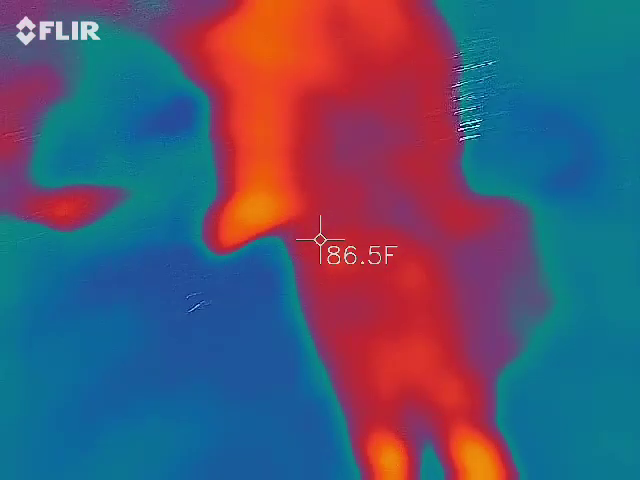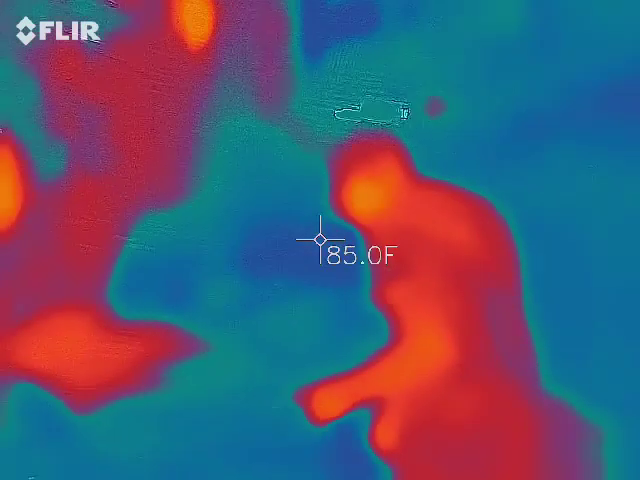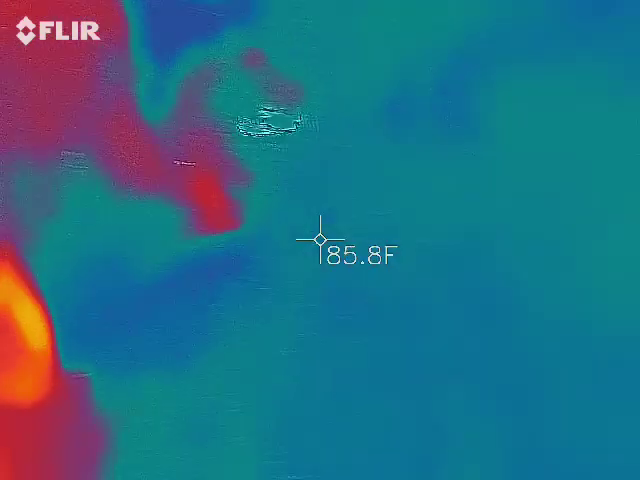Start to see some of the fingerprints that come through with some slash marks. See some more up there.